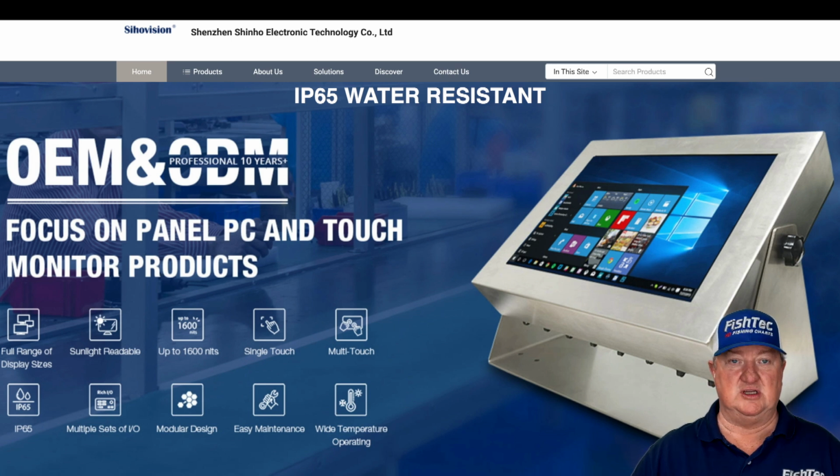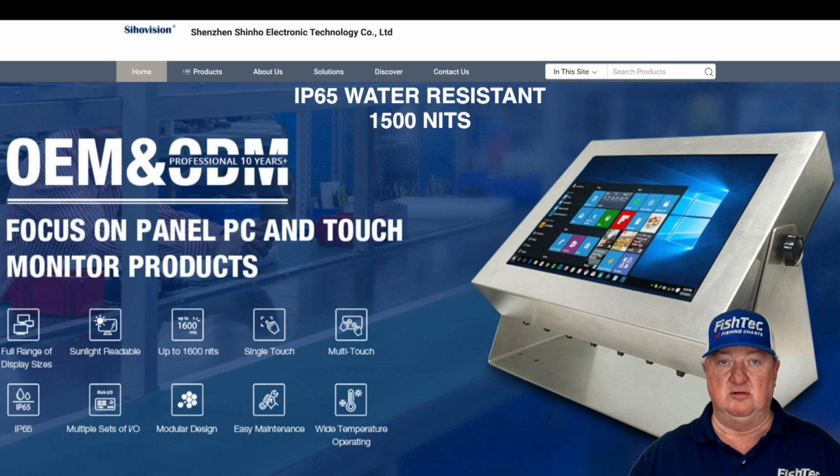But this unit here, the brightness on these displays is 1500 to 1600. That's basically exactly what we're getting out of our current Garmins and Lowrances and what have you. We're getting these nice bright screens. From a screen perspective, they say, do you want to buy 100?